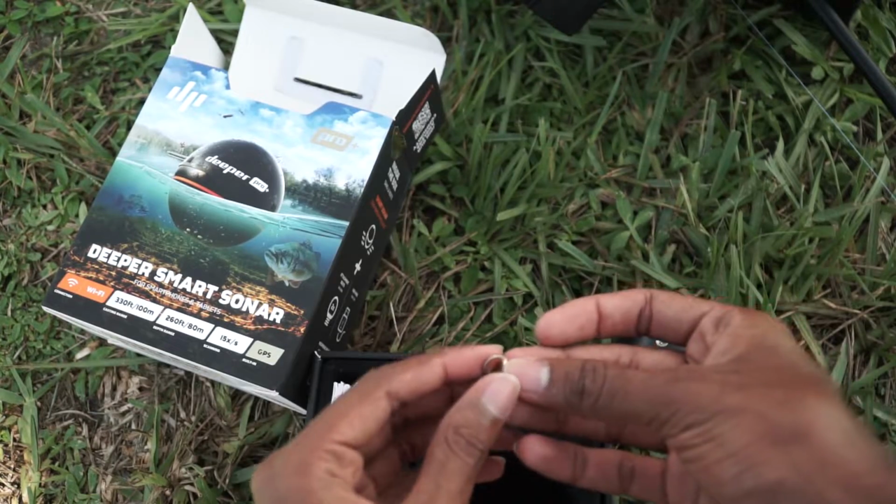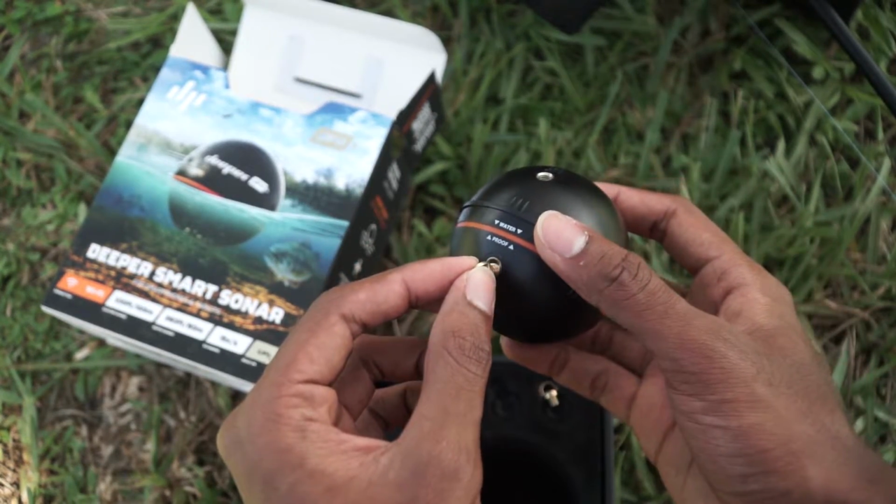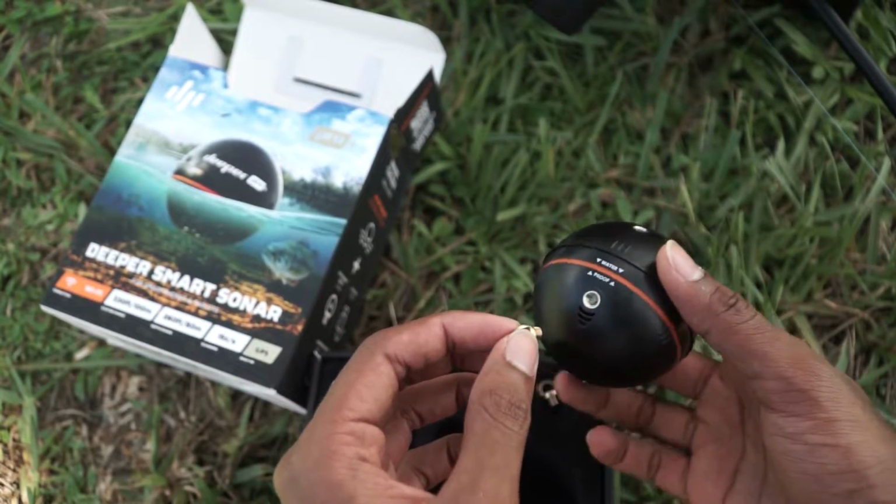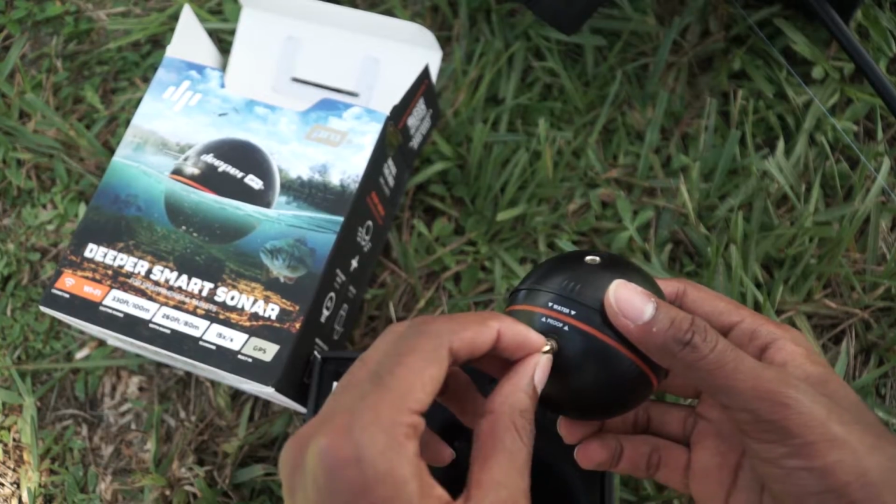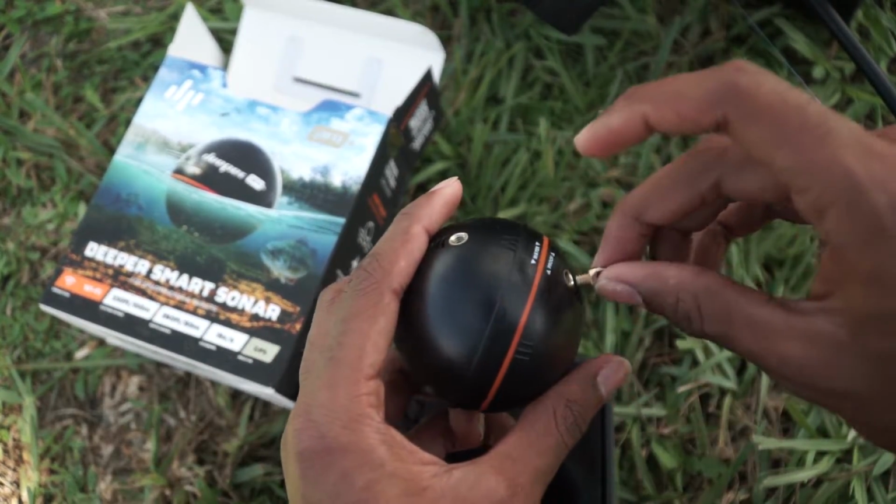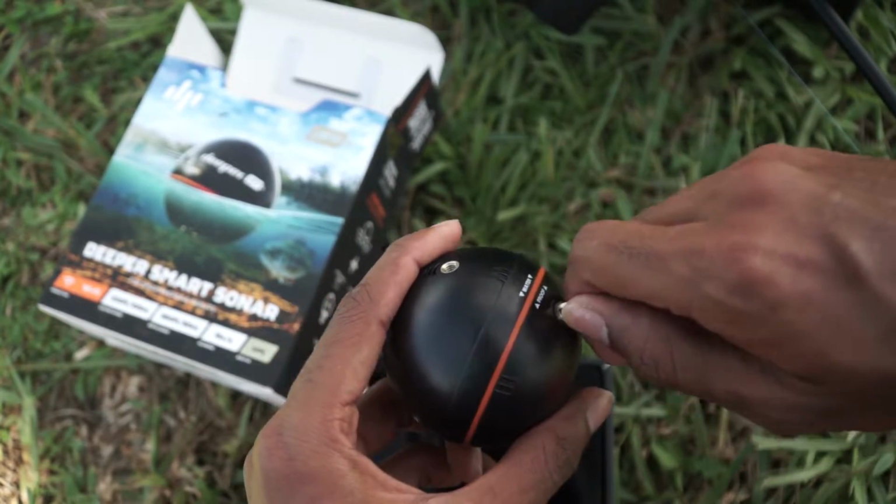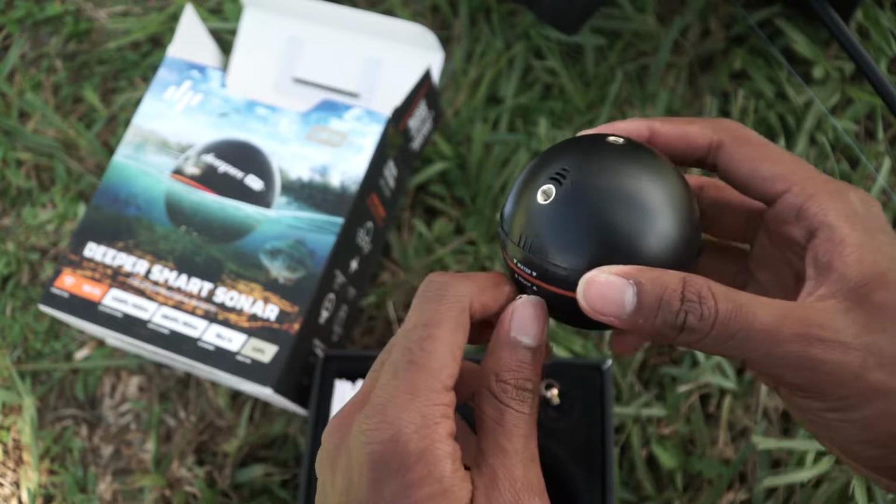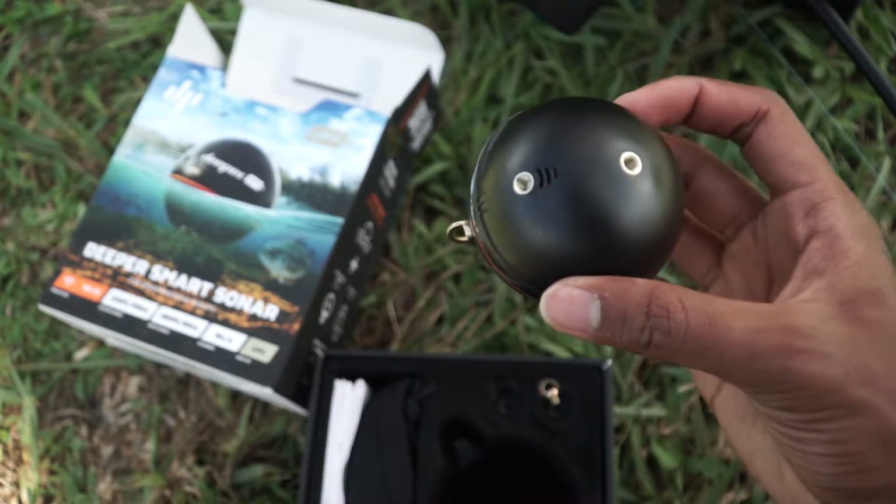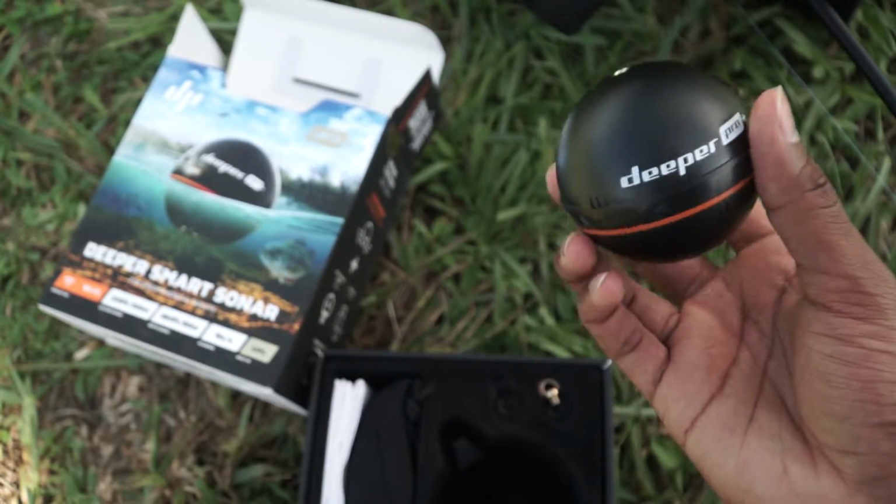So it has different positions here where you can put your fishing line based on what type of fishing you're doing. In this case, I think for shore fishing, I'm gonna screw it in right now, it has to go in like this. So you just tighten that down, and then you attach your line to here, and then you cast it out. So we're gonna connect this to my phone, and we're gonna cast it out and see what we get.